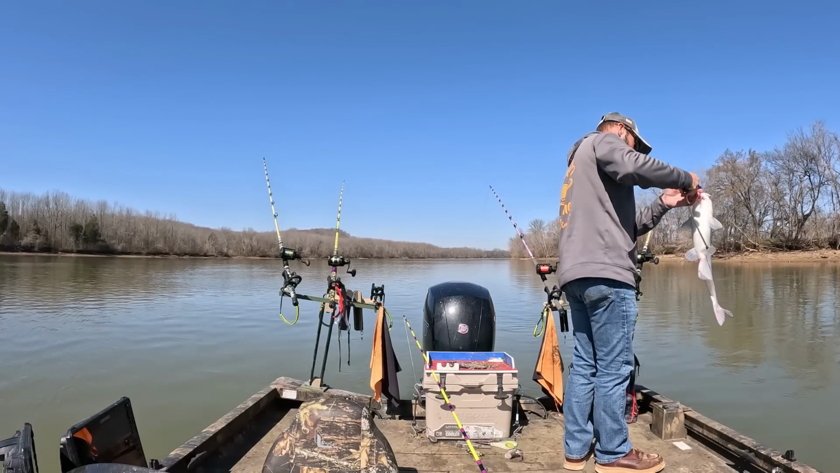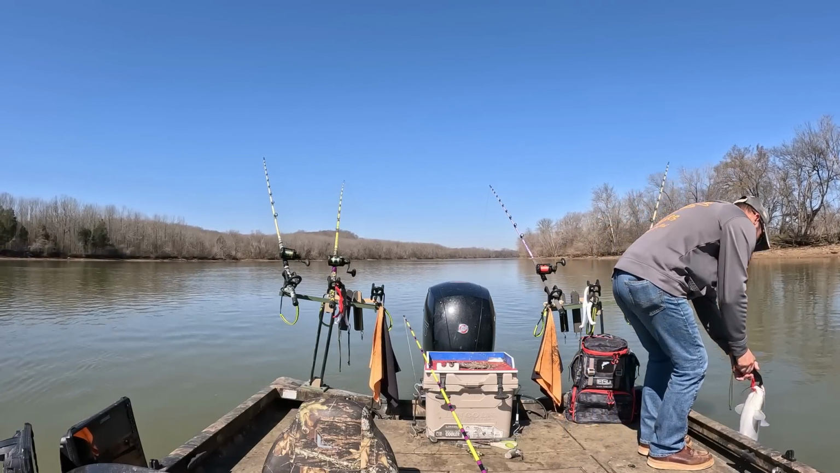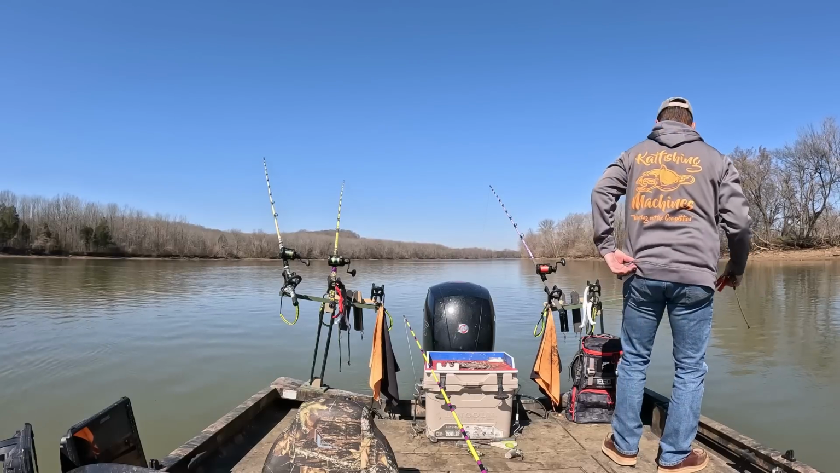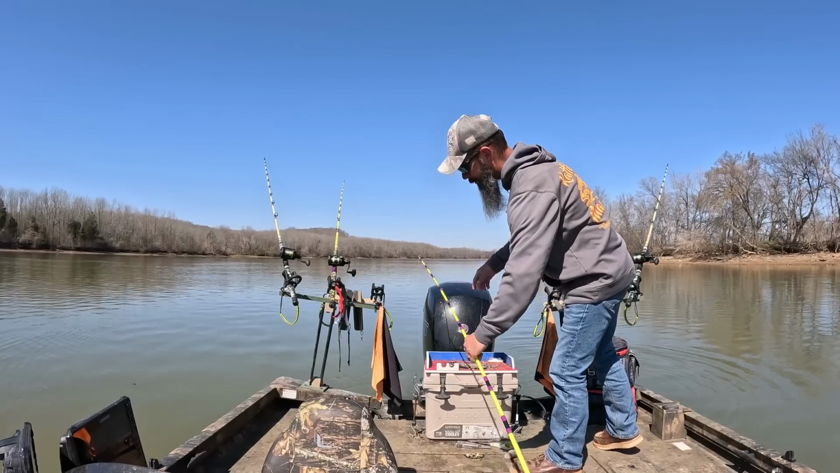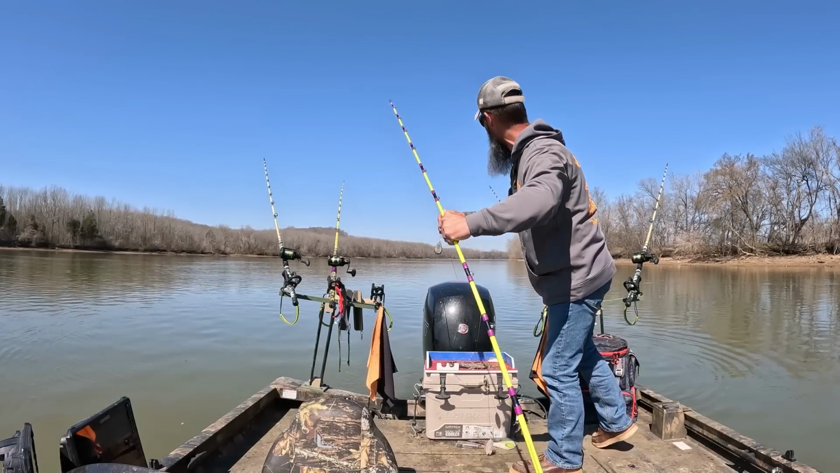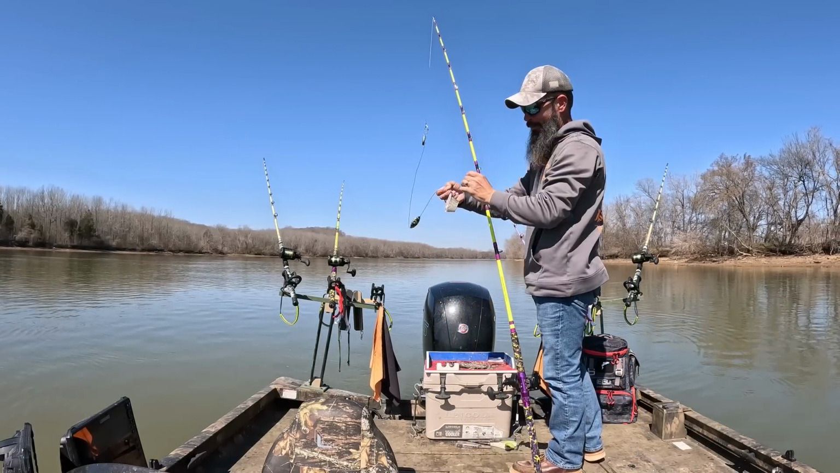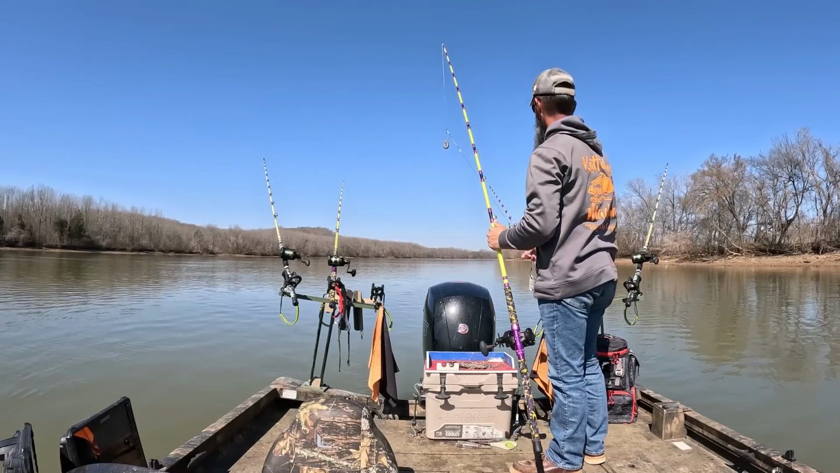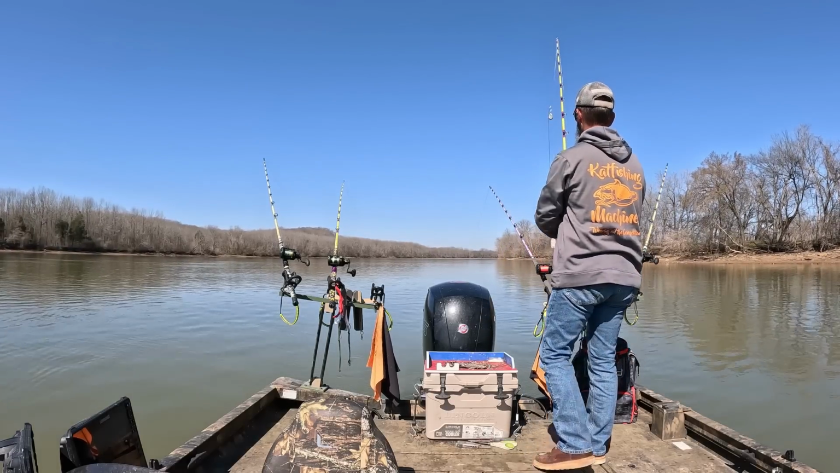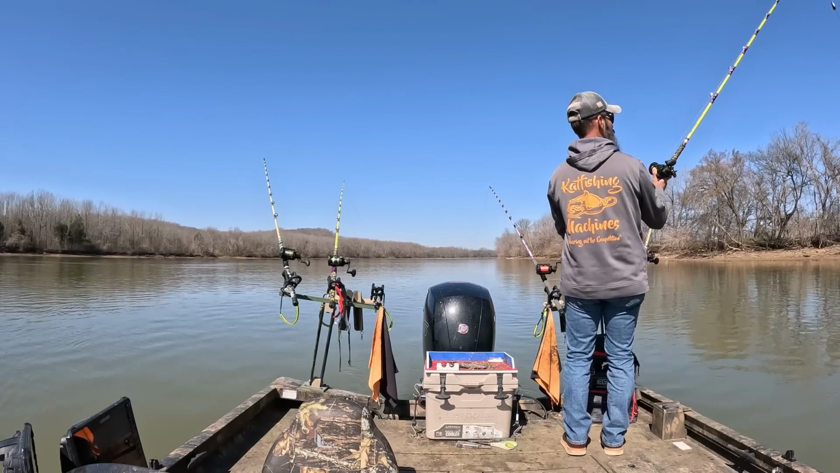You're a good looking fish, though. Just, where's the bigger ones at? But I like it. Even when little ones like that just absolutely destroy it, as best they can anyway, because that's a pretty good piece of white bass right there. That old fish wanted it, so that's good to know. Those are just little things that I pay attention to throughout a day.